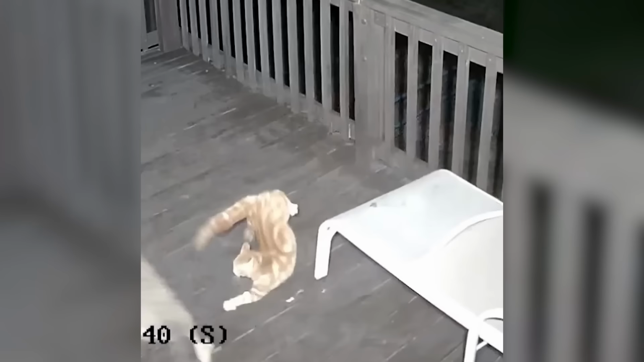Seizing the opportunity, the cat swiftly climbs a porch pillar, and the coyote, seeing the tables turned, eventually gives up the chase. This cat's bravery and determination to fight for survival are truly inspiring, offering a lesson for us humans to never give up easily, no matter the odds.